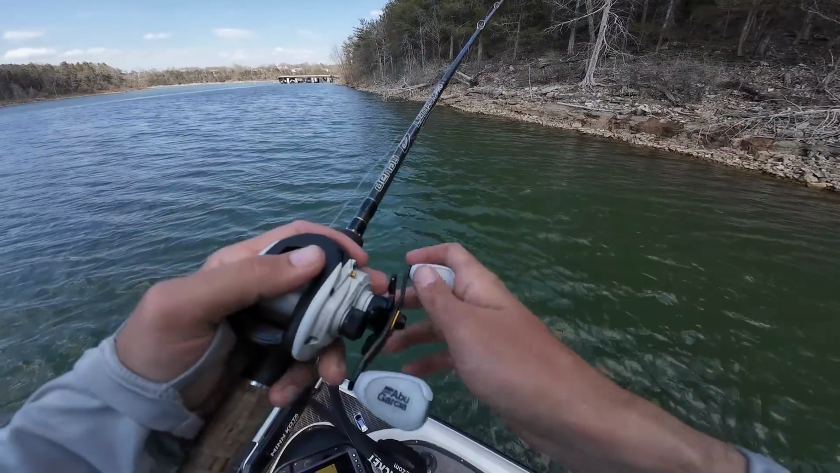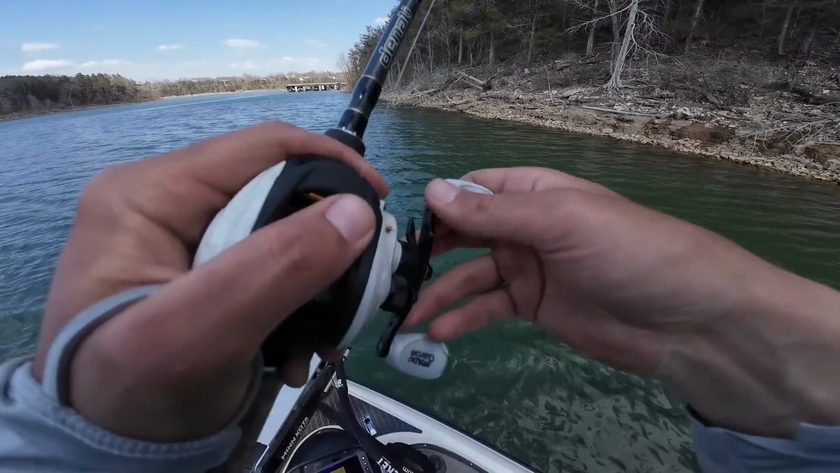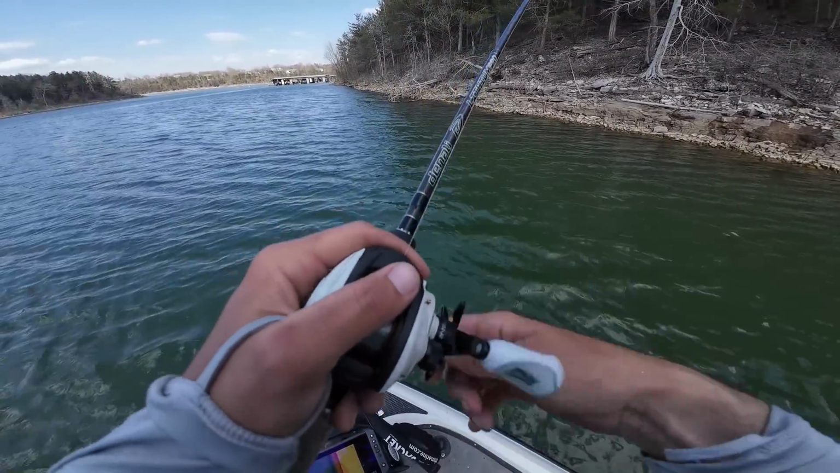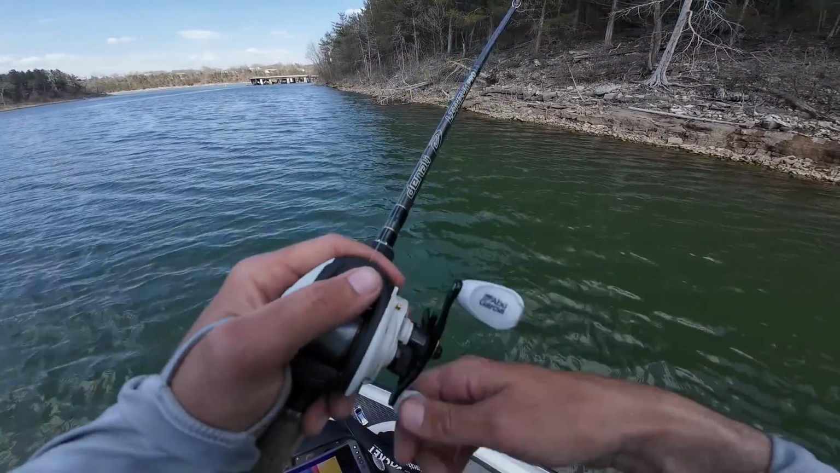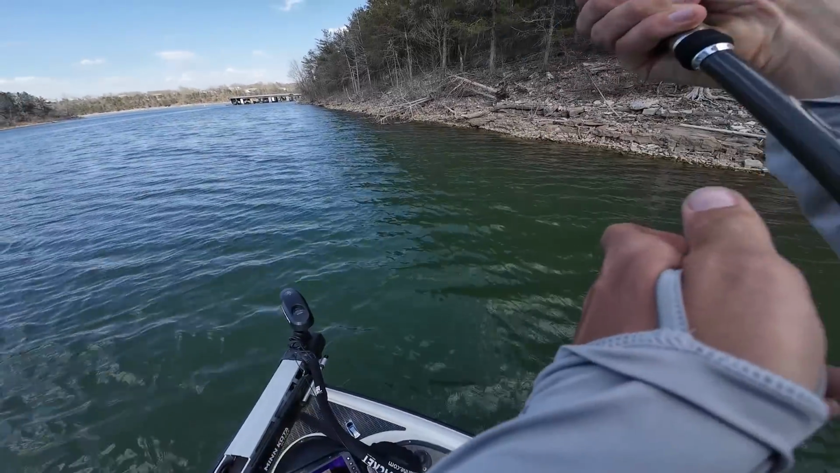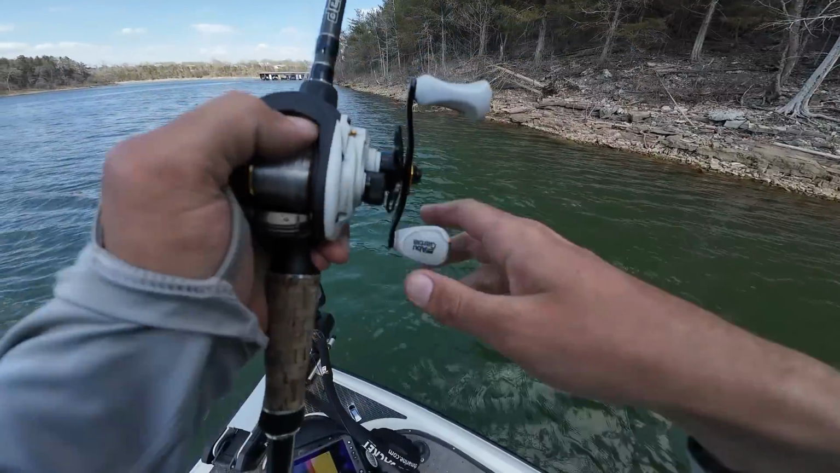But if I was fishing a tournament today, I probably would have just gone up the James River, done this exact pattern, and I feel like I'd have had a really good shot of catching 18 to 20 pounds a day doing this. But I'm still getting bit, I'm still having a lot of fun. I don't care if I'm catching 2 pounders in a jig or 4 pounders, as long as I'm setting the hook on a jig, I'm happy.